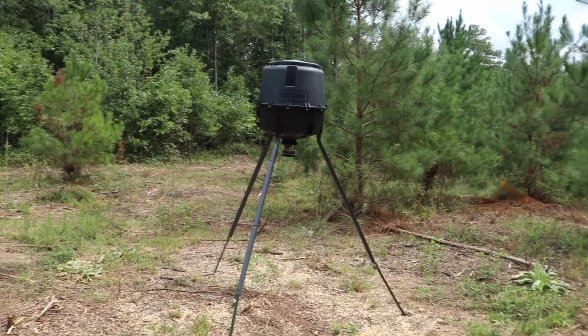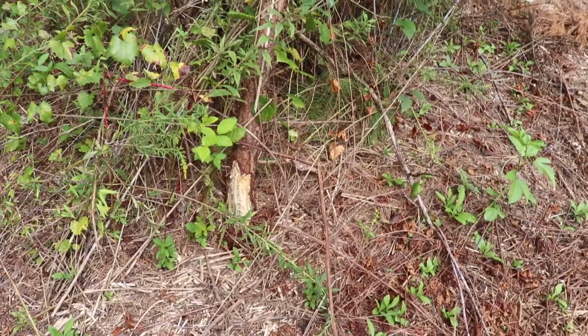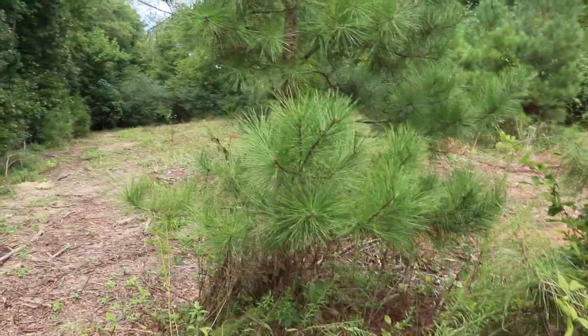So let's go ahead and strap one of our edges to a tree. I'm gonna grab the chainsaw and just clear out a little bit of an area because I want to put it to this tree right here. I'm almost positive the deer are coming from that way. So to be 100%, we're gonna clear out this fallen pine tree and then strap it to that one right there to get it cut.